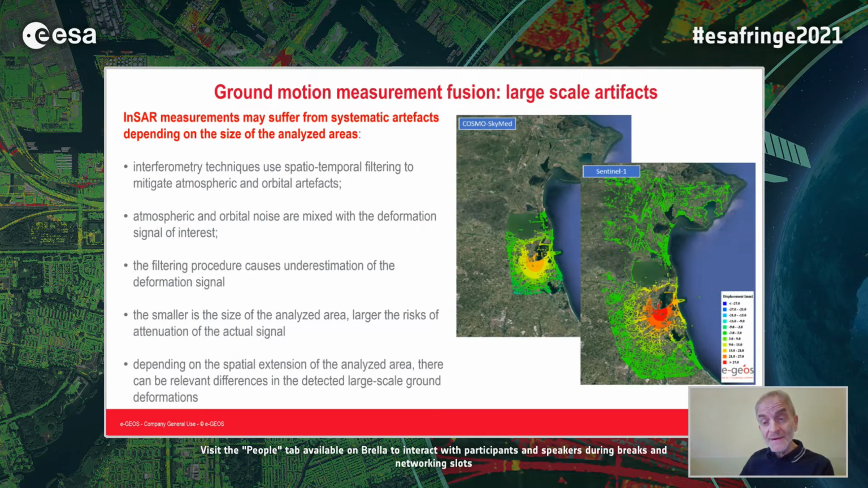When there are movements with a very large spatial extent, if the area of analysis is not big enough, since we have to remove atmospheric and orbital artifacts, it's difficult to distinguish real signals from these artifacts, and the type of filtering that we make depends on the extent of the analyzed area.